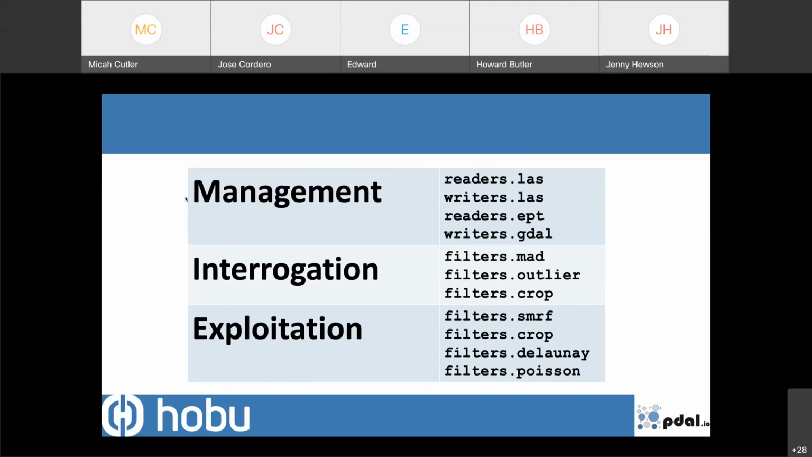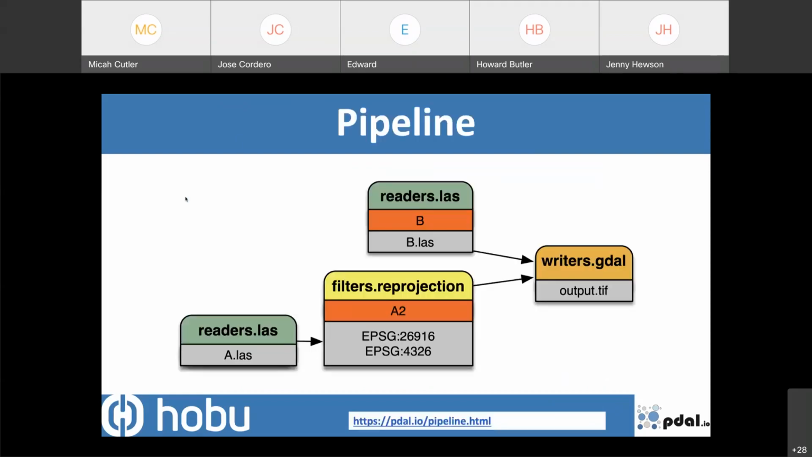And so users of PDAL can construct this capability with something called a pipeline. A pipeline is a series of stages that are organized in a processing graph. You write a little JSON document that says we're going to read a file called a.las and we're going to reproject it, but b.las is already reprojected for us, so we're not going to reproject that one.